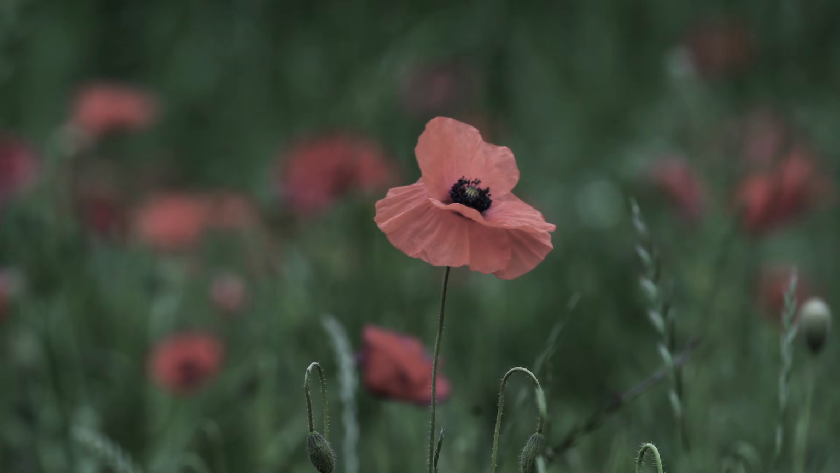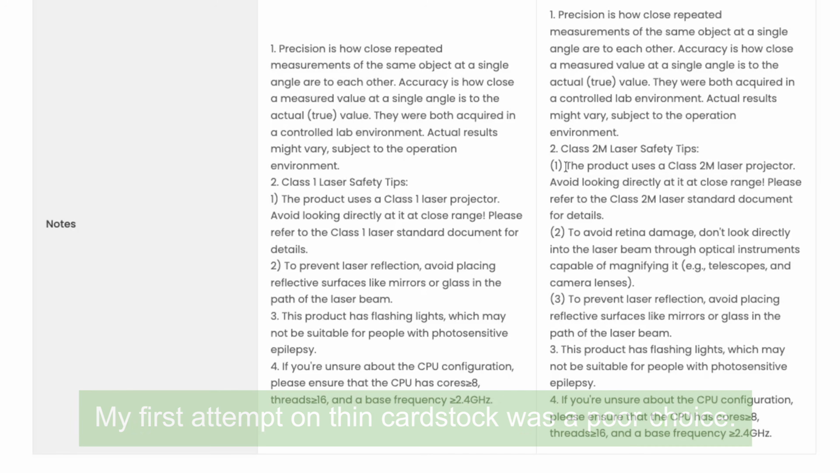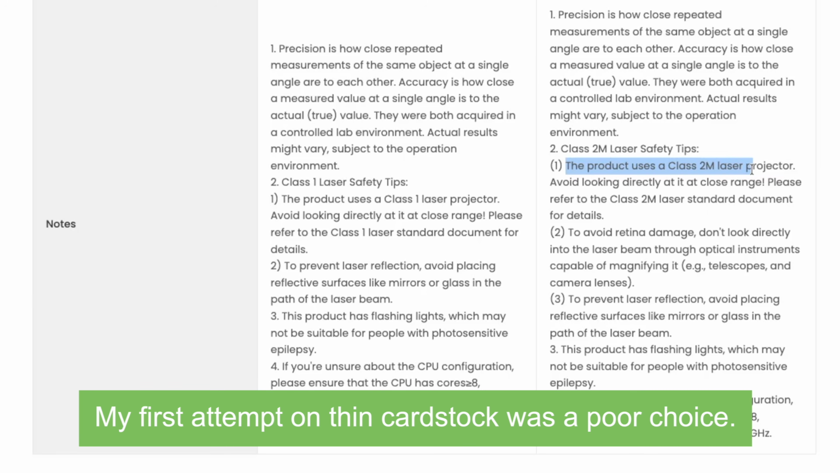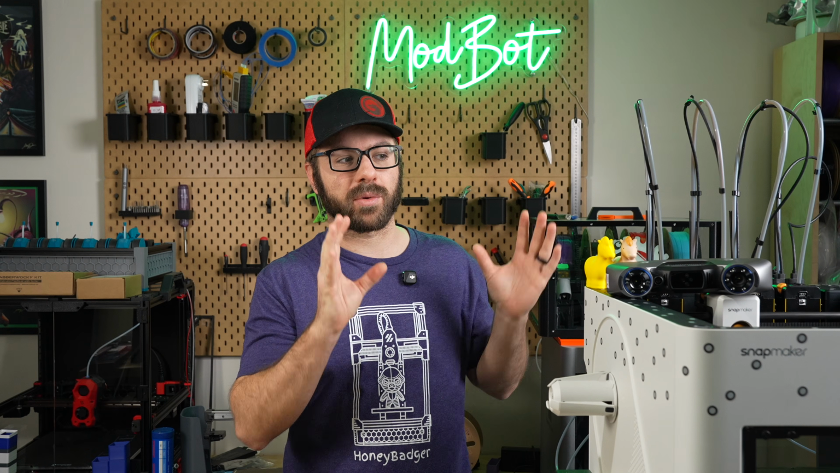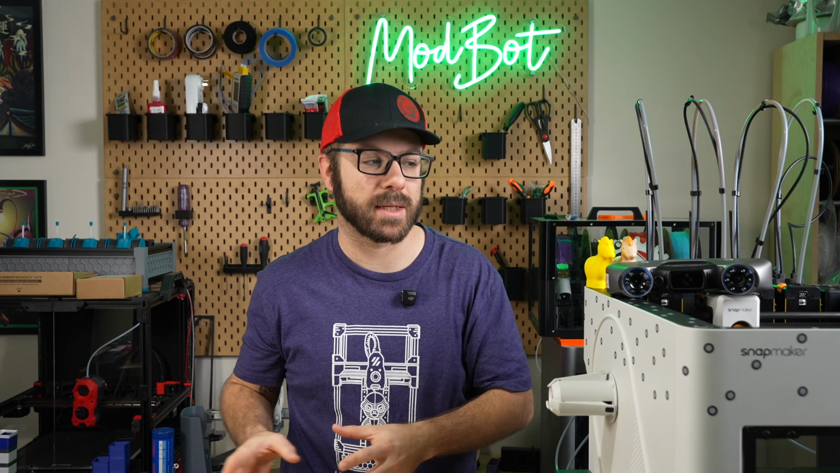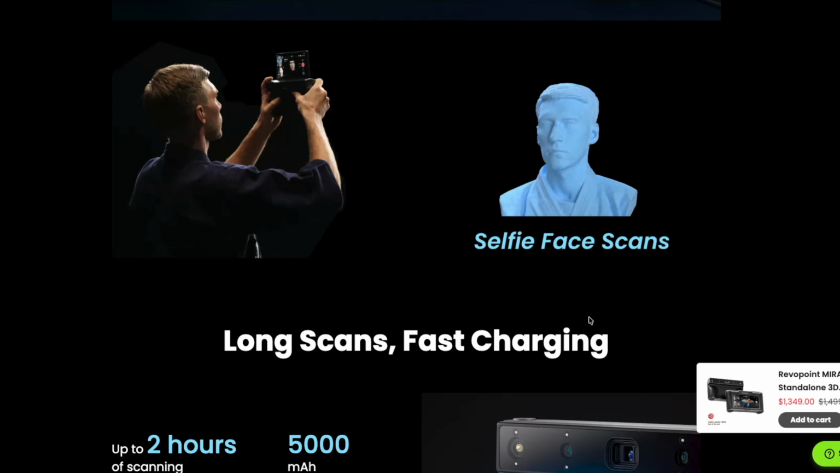One important thing to note is that this scanner is not intended for outdoor use, and because the projected blue light is using a Class 1 laser, this is not something that you want to be scanning faces with. Revopoint states that it can be used for other body parts, but if your primary use case for 3D scanning is to scan people and animals, there are other options out there that don't use blue light.